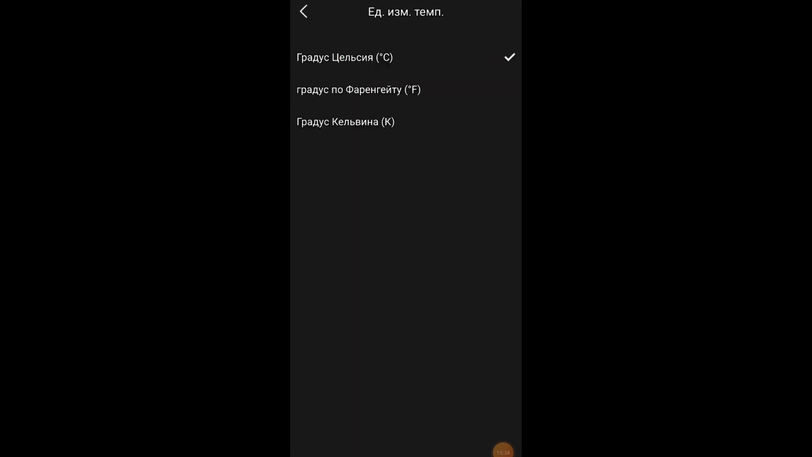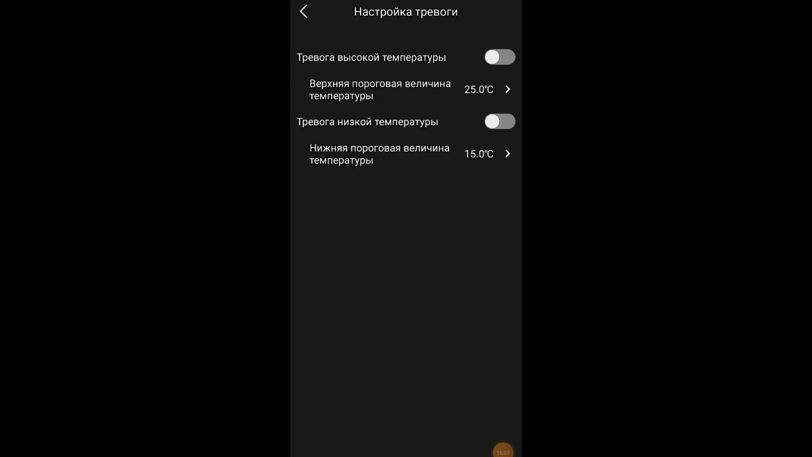Here we can select units of measurement: Celsius, Fahrenheit and Kelvin. I leave degrees Celsius. Here we can set an alarm. At the same time, we turn on the alarm and set the maximum and minimum temperatures at which the alarm should sound. Let's go out.